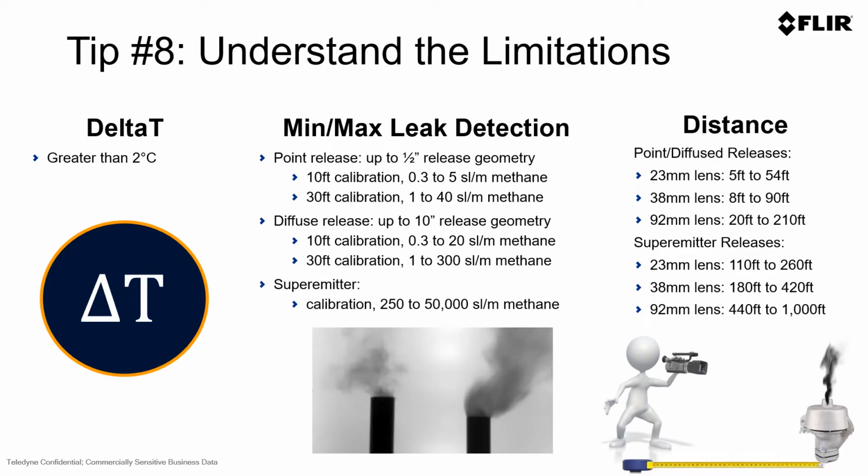Distance-wise, historically, we could get out to around 210 feet, but now with the high volume emitter, the super emitter curve, we can get out to around 1,000 feet and be able to measure with our QOGI technology in the QL320.